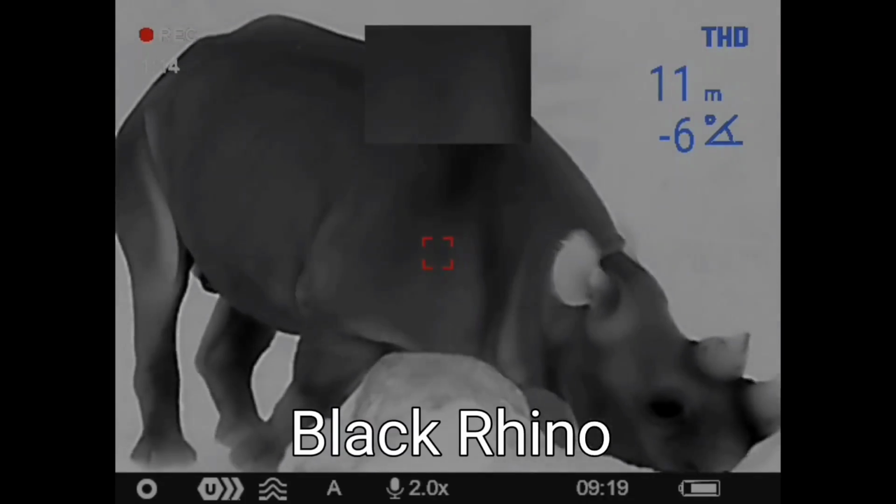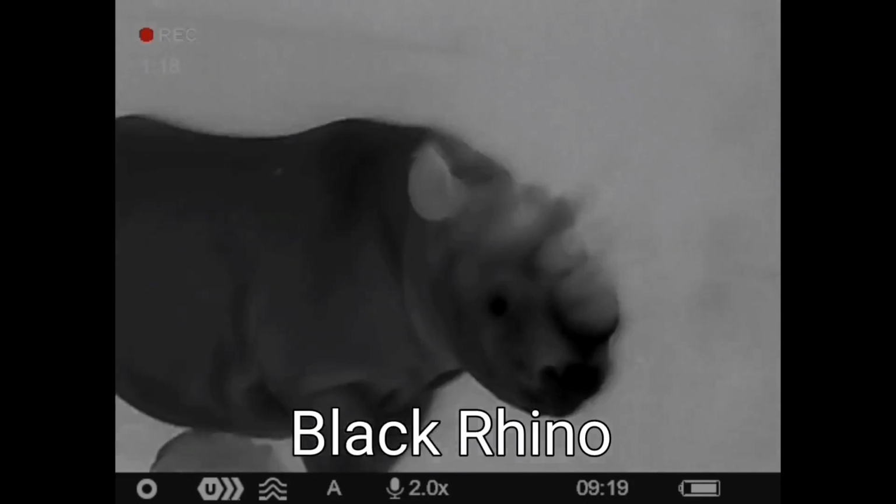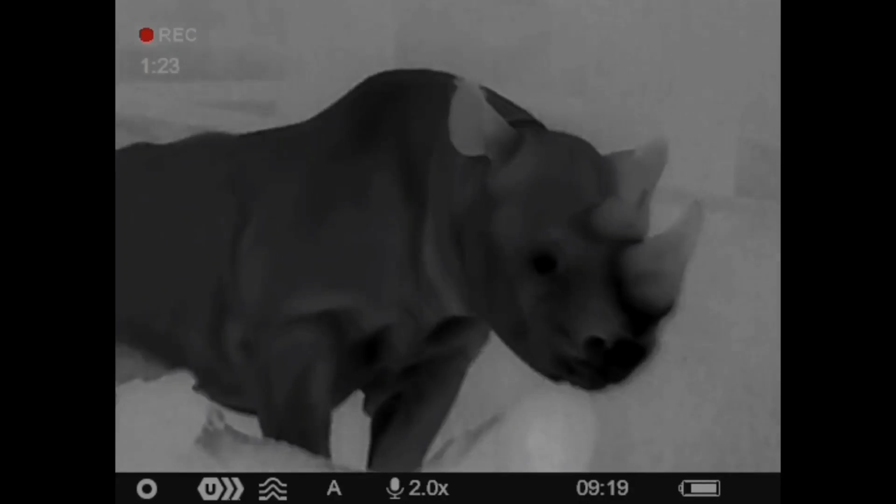As I mentioned, this scanner is a 384 by 288 17 micron device. The germanium objective lens is an f1 35mm job, and the NEDT rating is sub 40 millikelvin.